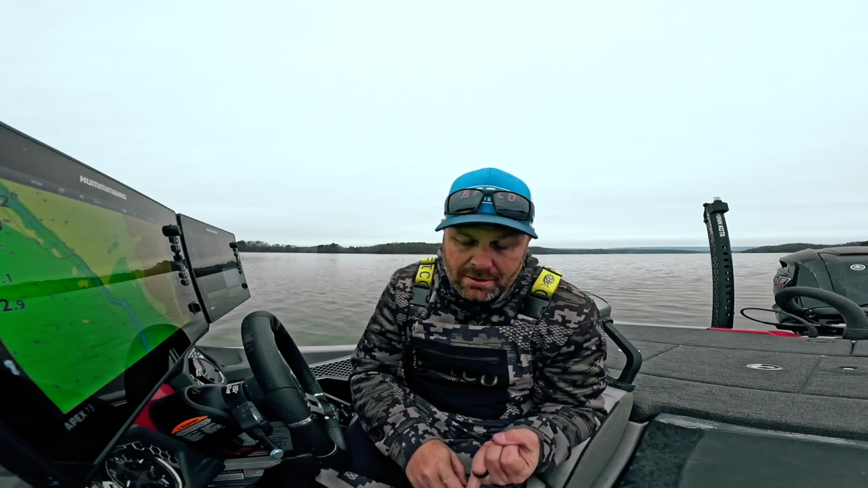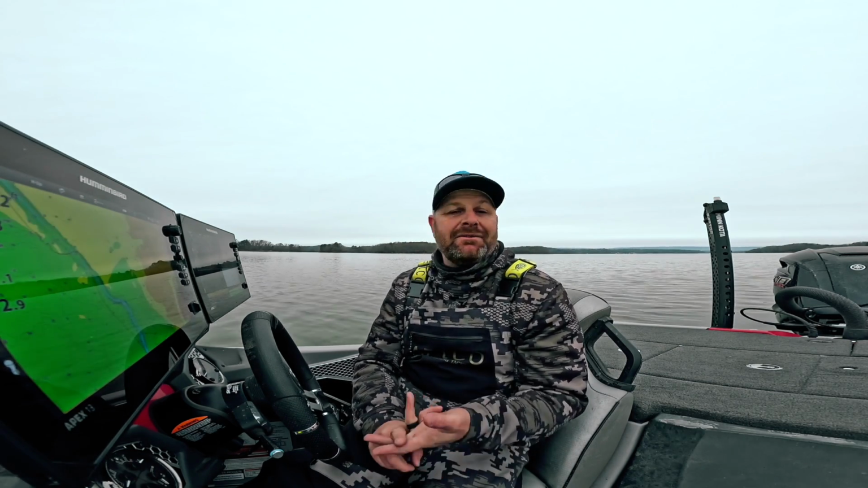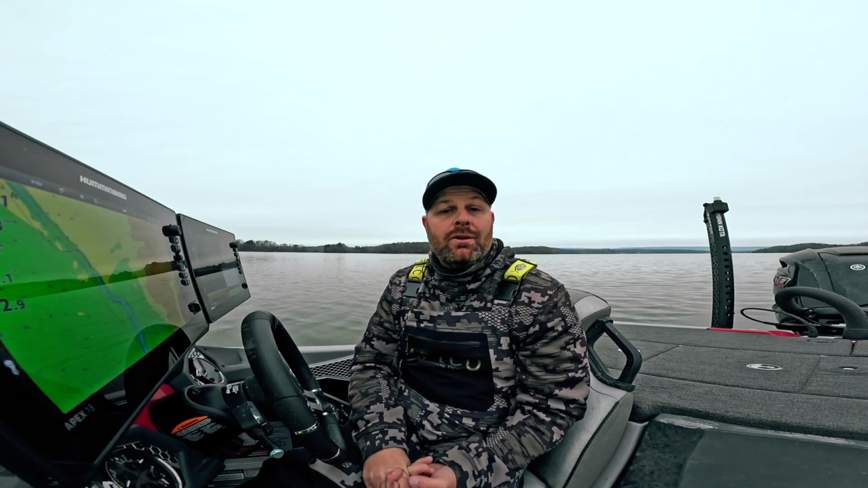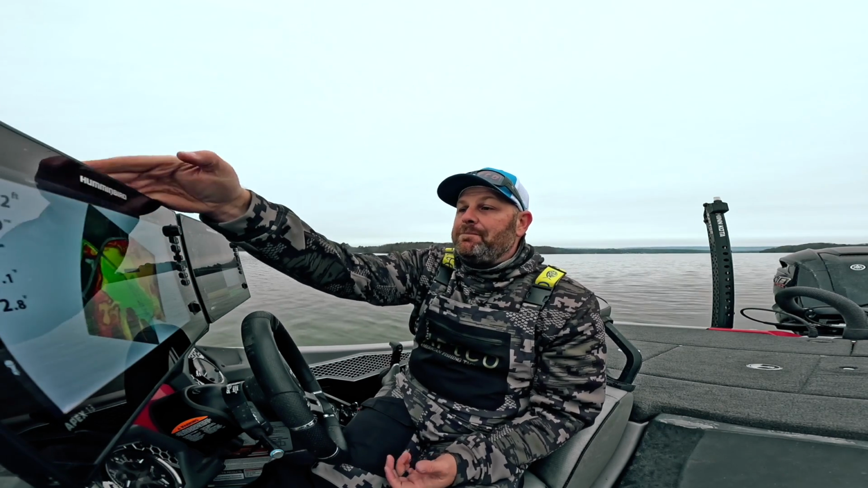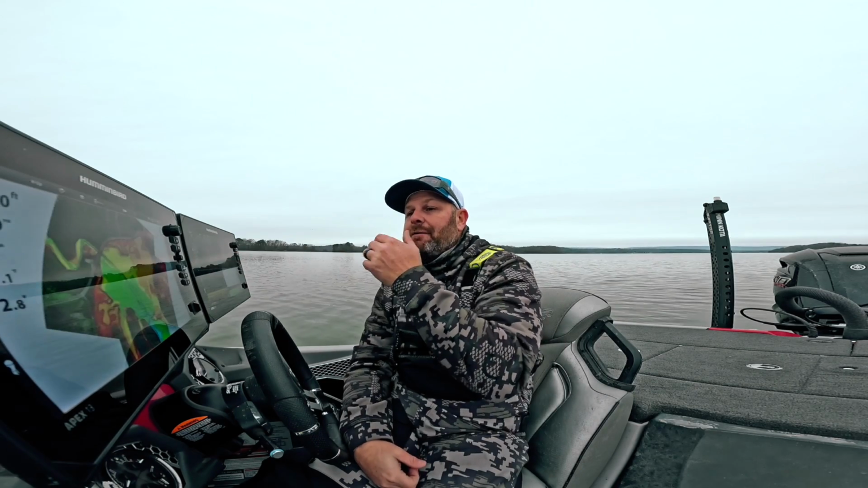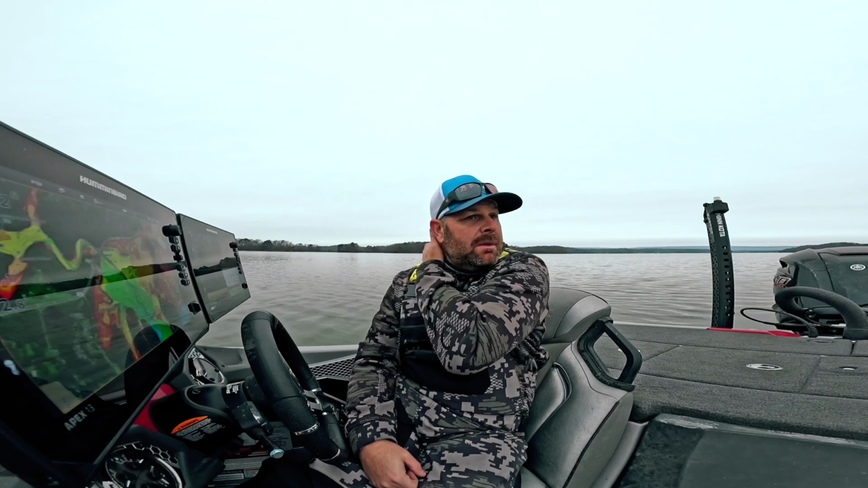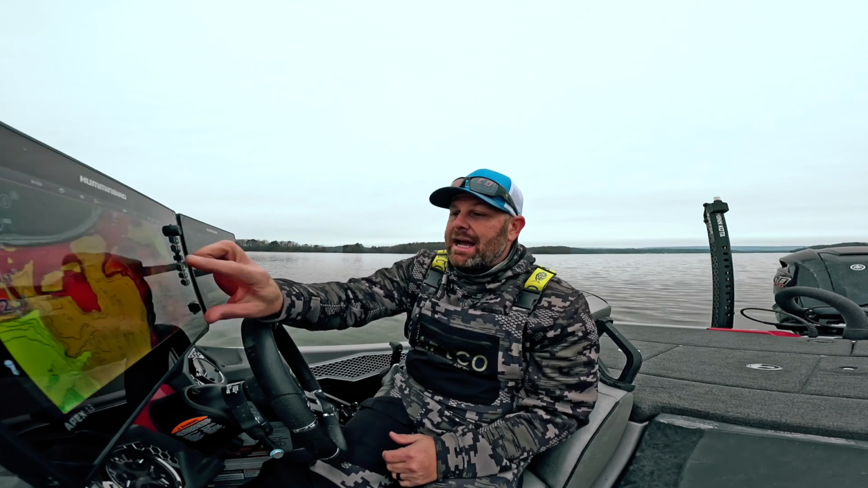We talked about the depth highlight, we talked about the shallow water adjustments, we talked about the shaded relief, the aerial imagery, some really cool and neat features to really dial in today's electronics. So I'm excited for this stuff. Again, I've been using it now for a few months. It's been out for quite a while. I didn't get my hands on one till a few months ago, but I've been really, really excited about this new chip.